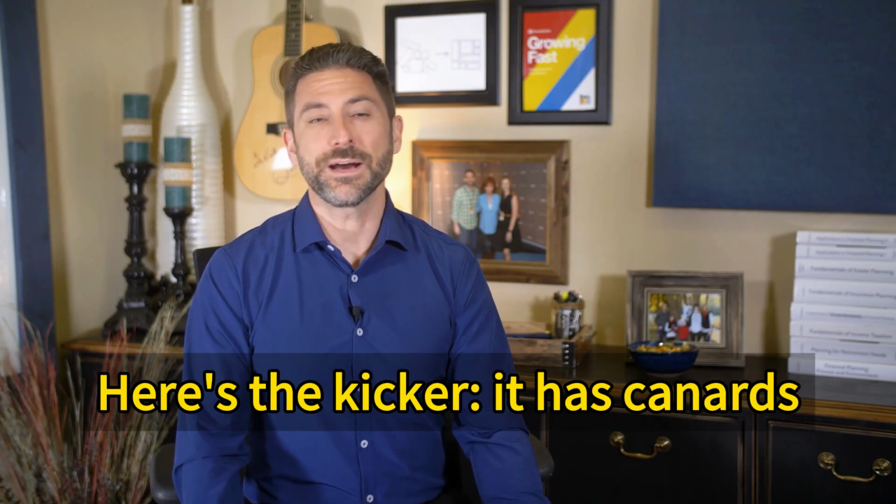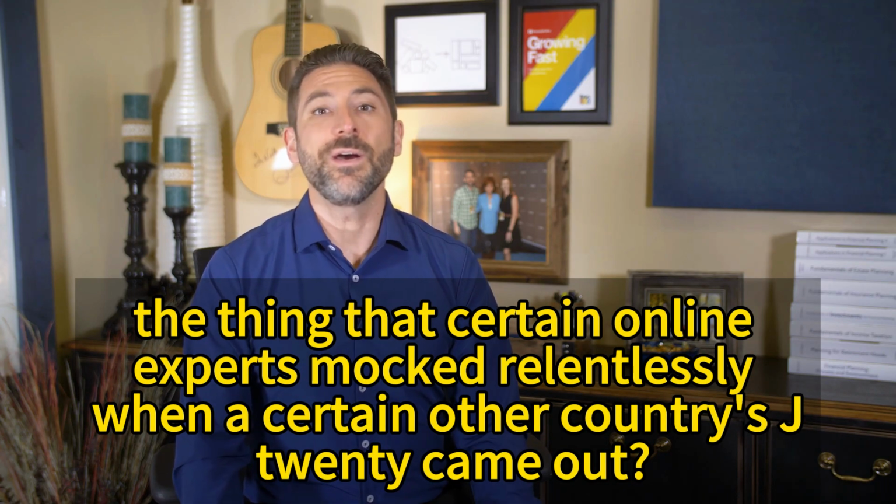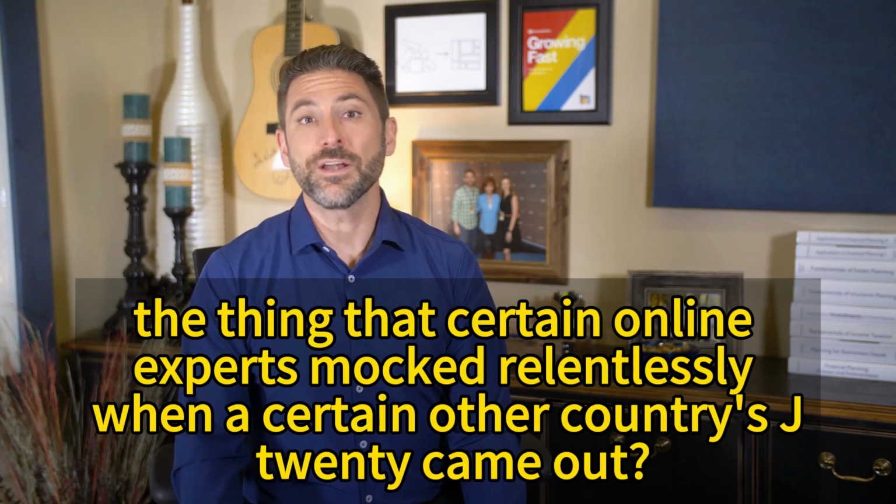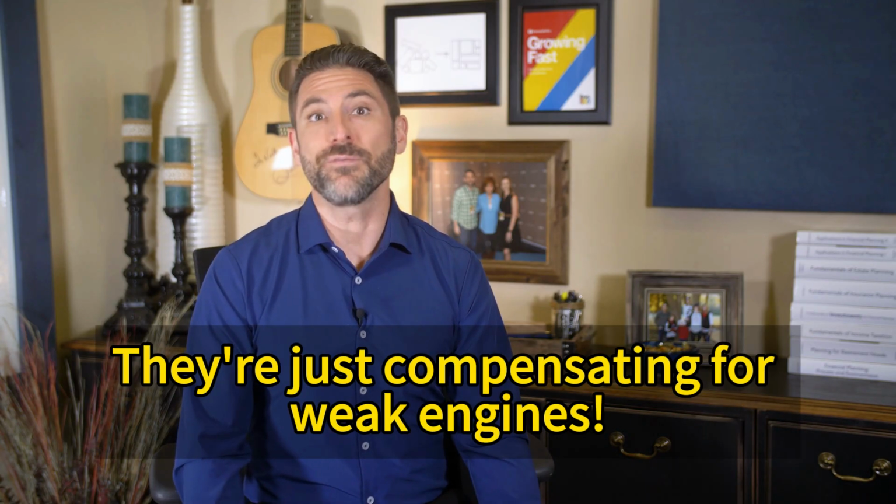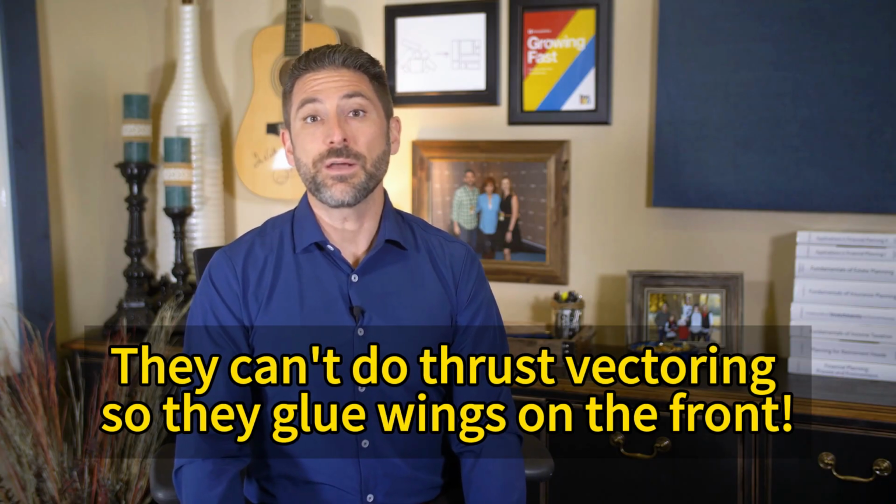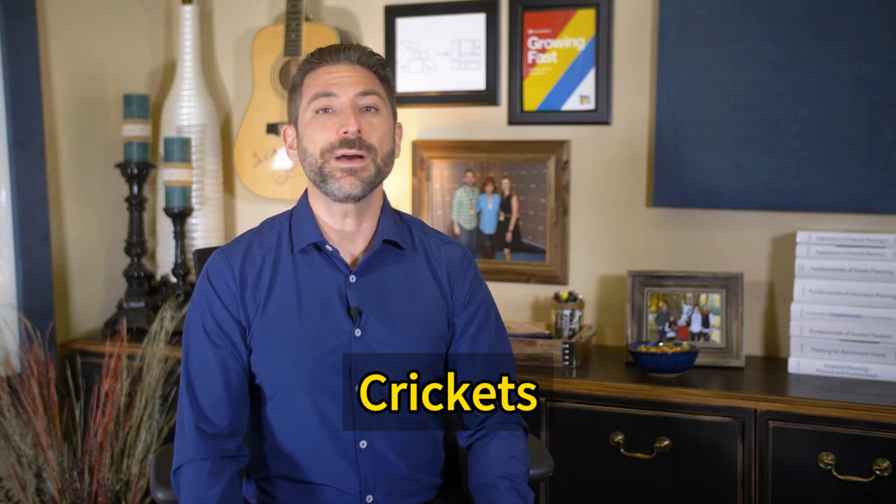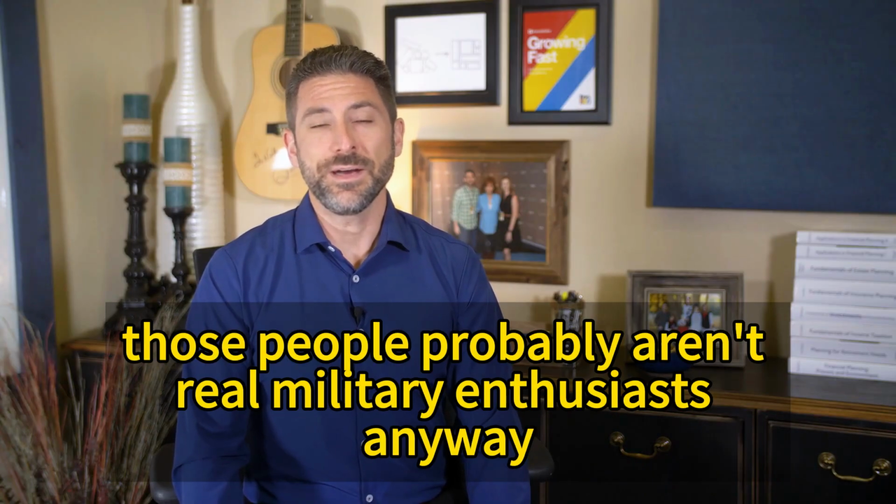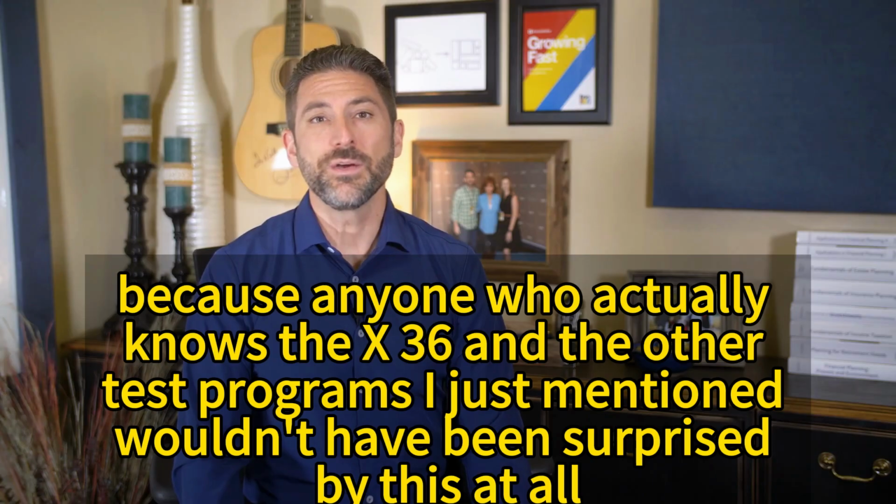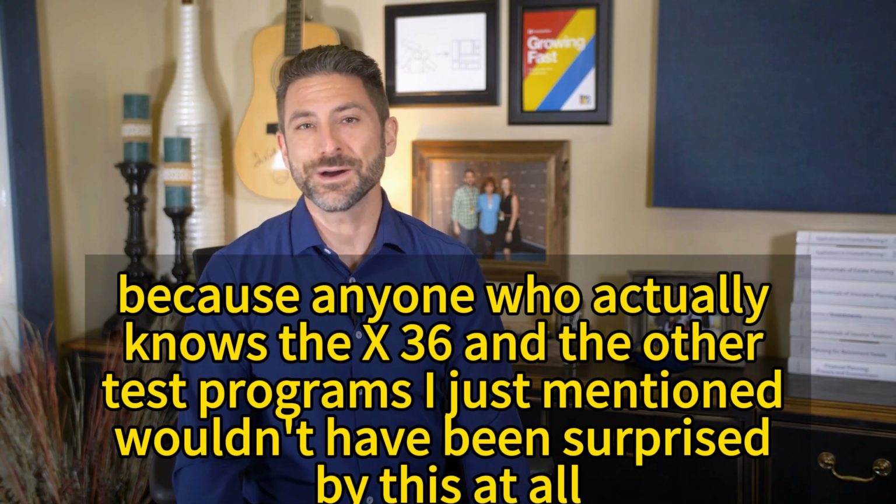Here's the kicker. It has canards, the thing that certain online experts mocked relentlessly when a certain other country's J-20 came out. Oh, canards ruin stealth? They're just compensating for weak engines? They can't do thrust vectoring, so they glue wings on the front. Now, the Americans are dusting off canards too. So where are those comments now? Crickets, absolute silence, of course. Those people probably aren't real military enthusiasts anyway. Because anyone who actually knows the X-36 and the other test programs I just mentioned wouldn't have been surprised by this at all.